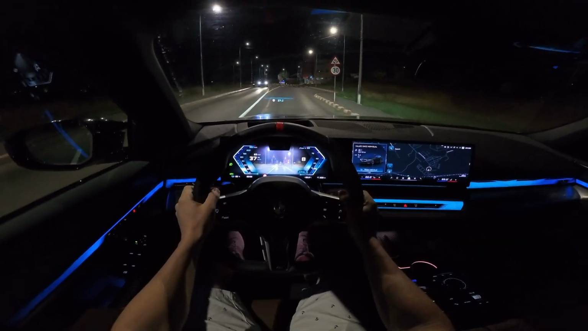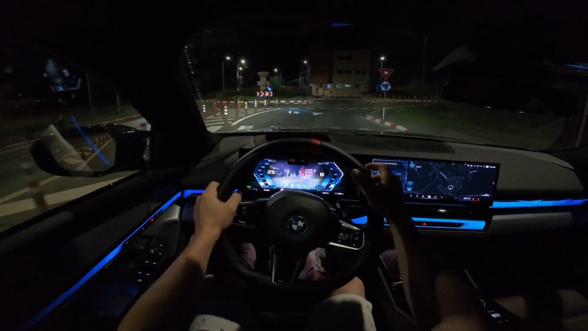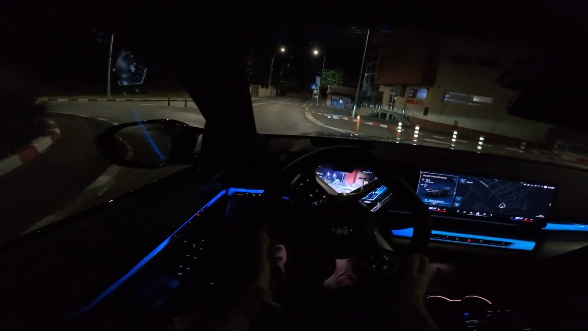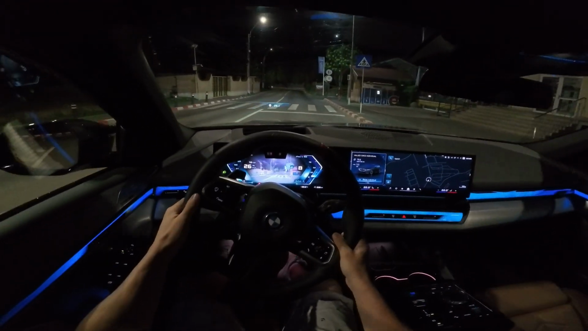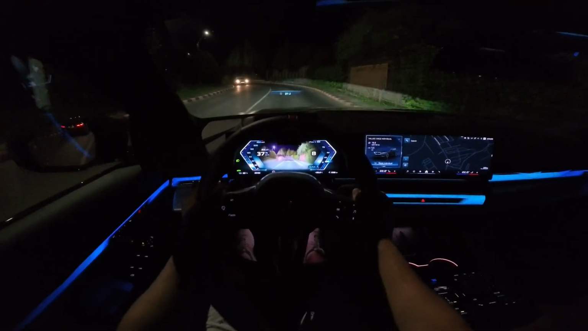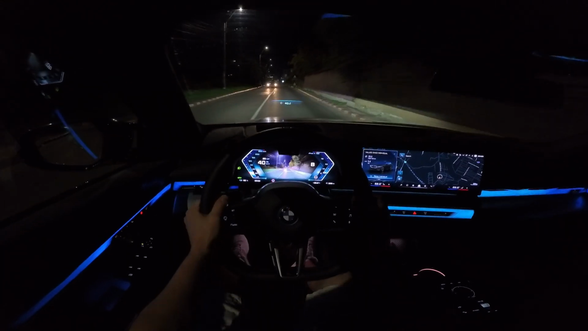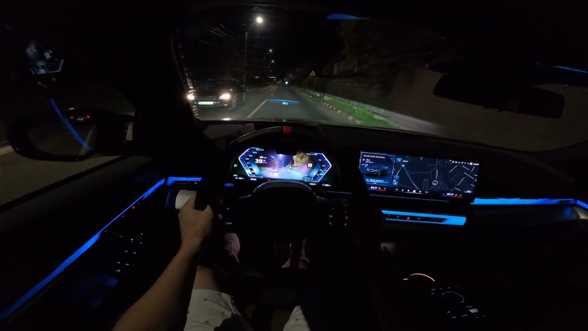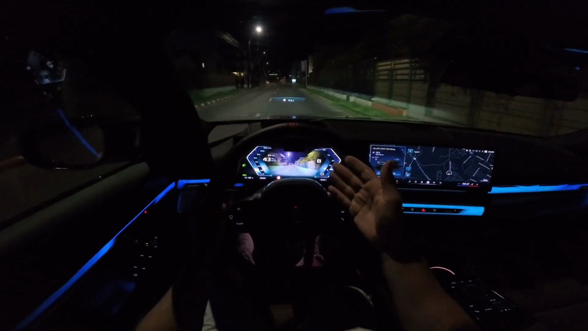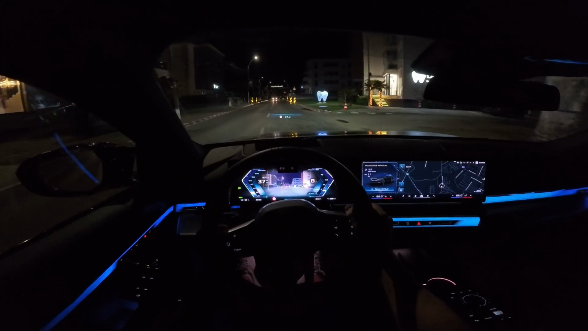I'm surprised to see that the camera quality is very good. The front camera and also the other cameras, even at nighttime. Usually you don't expect to have such good visibility in the cameras at night, but surprisingly BMW has such good cameras around the car. And these days, to be honest, you have amazing cameras on the smartphone also for the night. Why not also in the car? You know, it's kind of the same size, so they can use it. And yeah, BMW does that in a very good way.